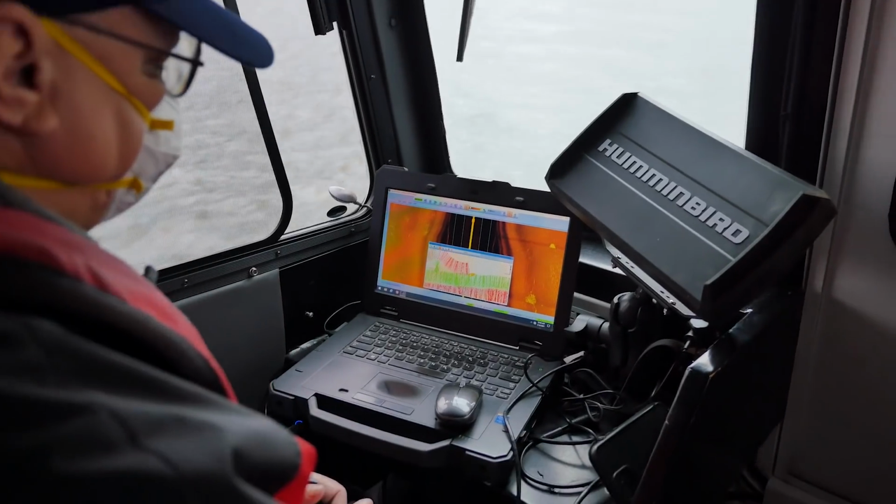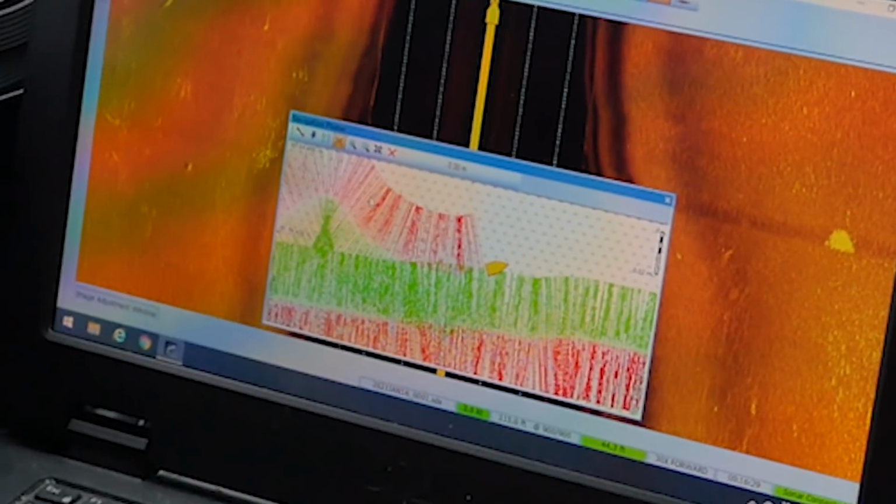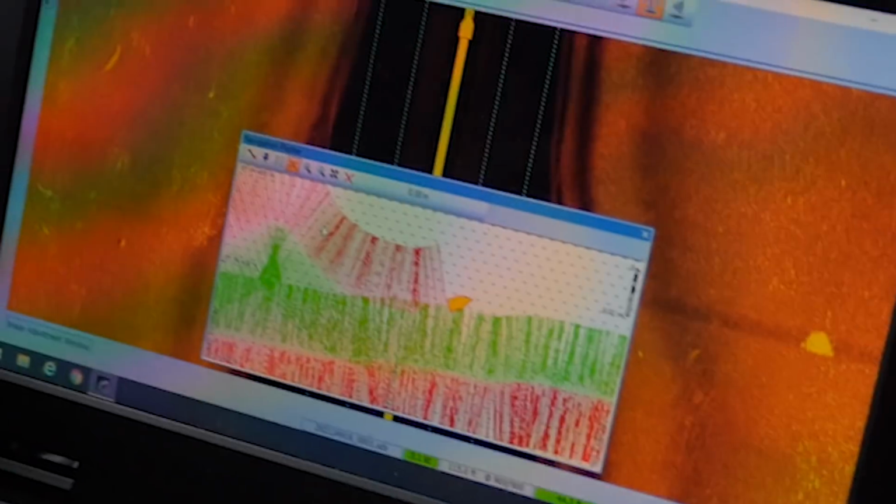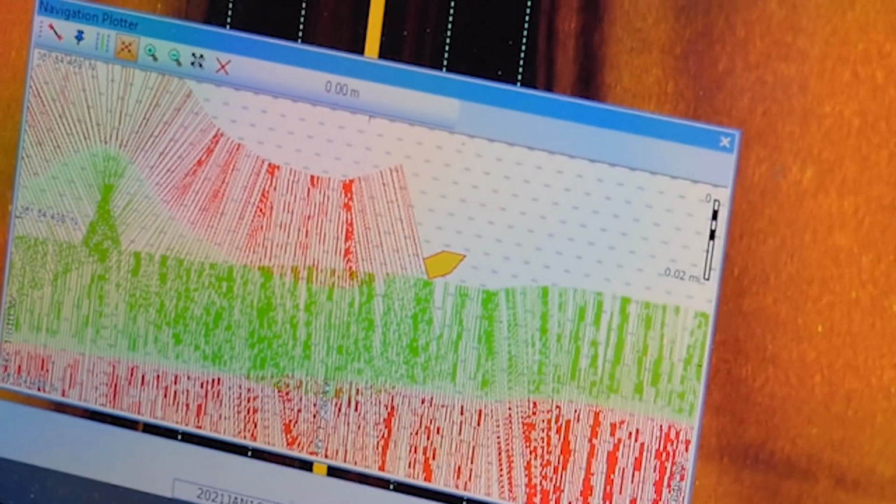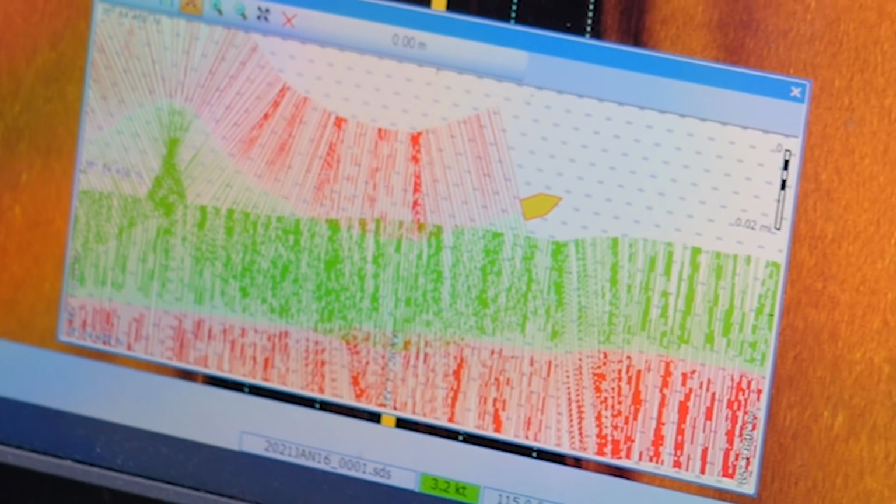So tell me about your search display over here, Dennis. You have a red line, you have a green line. What are we looking at? The red line is the left eye of the transducer. The green line is the right eye, and this is how far out of coverage I'm making on this pass. We're overlapping the green.